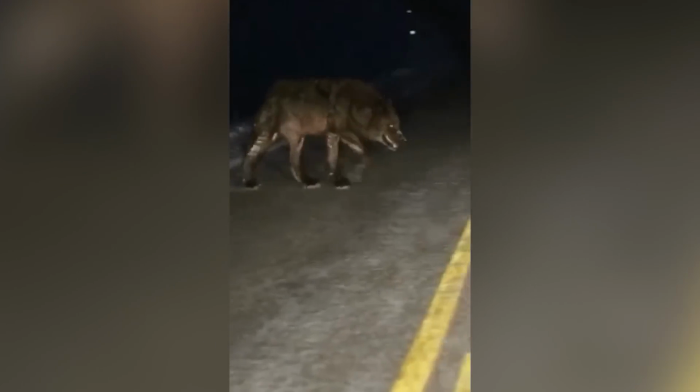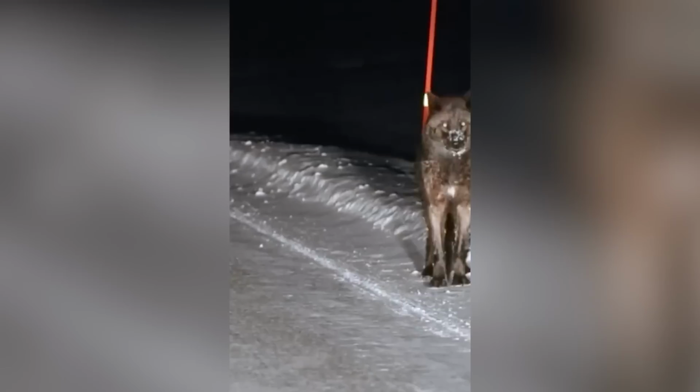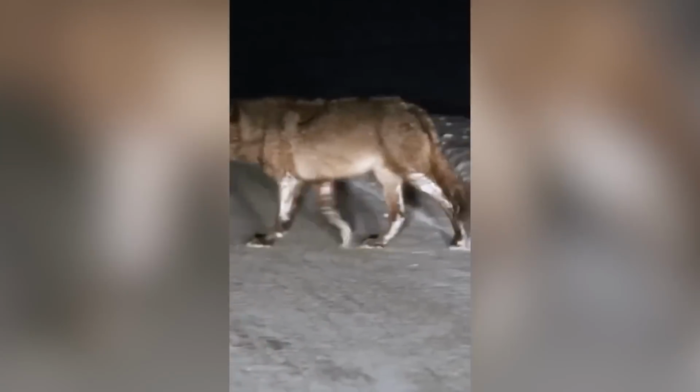Imagine you're enjoying a fun night with your friends when suddenly a huge animal appears from the darkness and locks eyes with you. I can't fathom why these people chose to stay and record it. That creature is an enormous wolf, my friend. Your safest option is to run as fast as you can to save yourself.